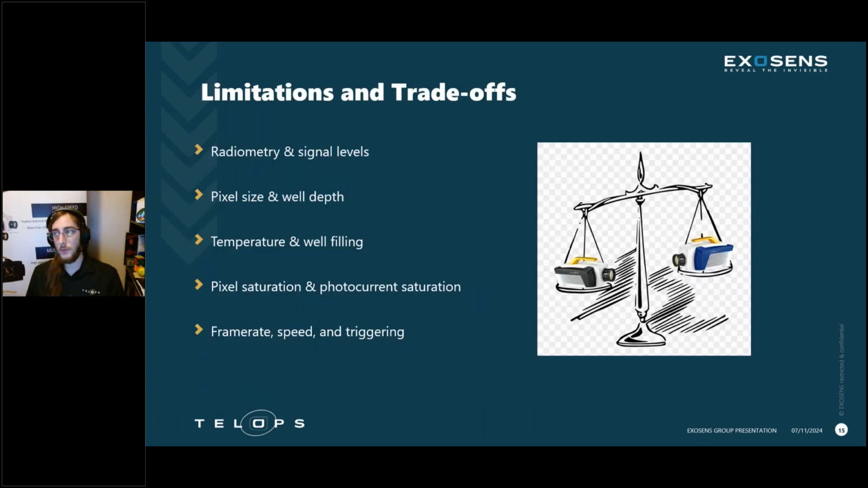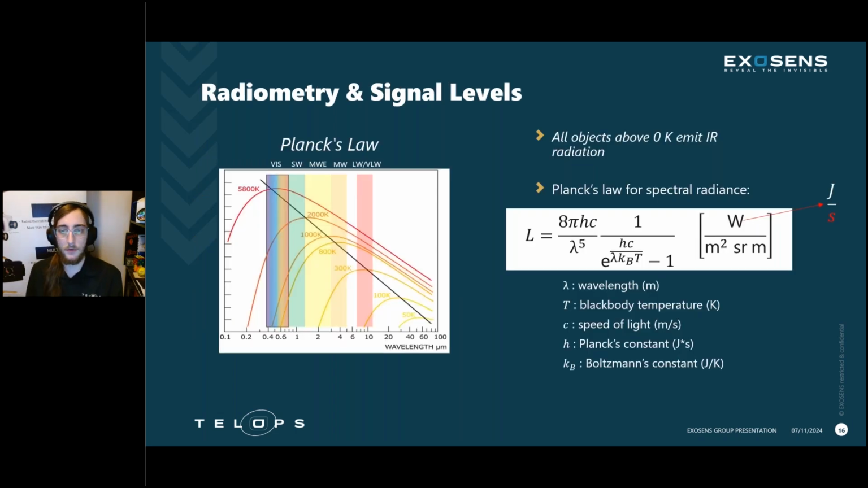But what do we have to do? What limitations and trade-offs are there to get under 1 microsecond to try and limit that smear? Well, we have to talk about radiometry and signal levels. We have to talk about pixel size and well depth, temperatures and well filling, saturation, and finally speed and triggering. So there's quite a lot to consider. And again, I would encourage you to reach out to talk to us about your specific application. We are a team of engineers that loves working on this stuff, and it's not a one-size-fits-all solution by any means. So let's first talk about radiometry and signal levels.